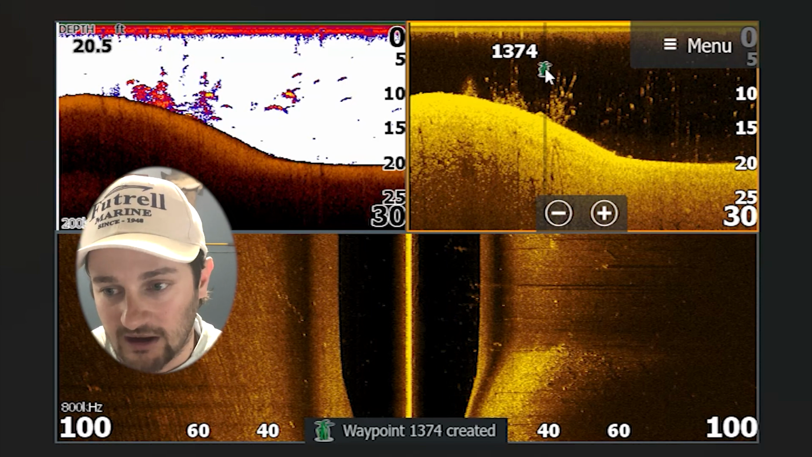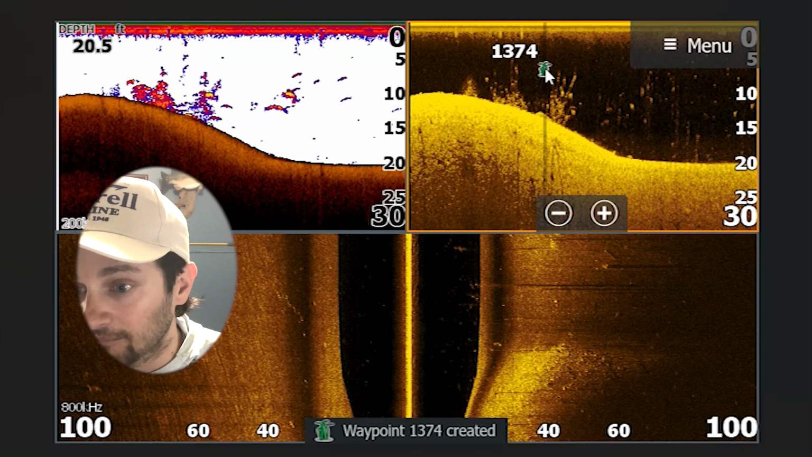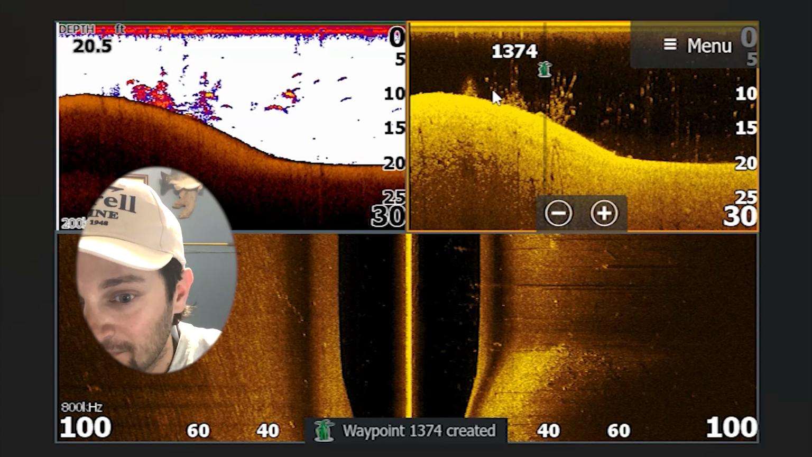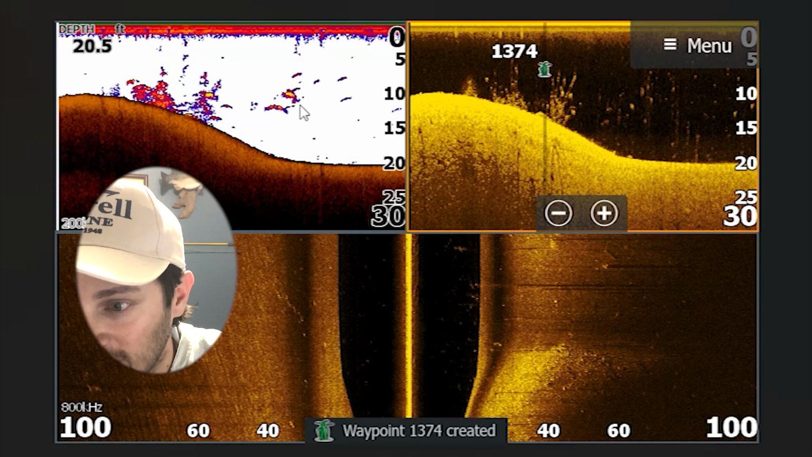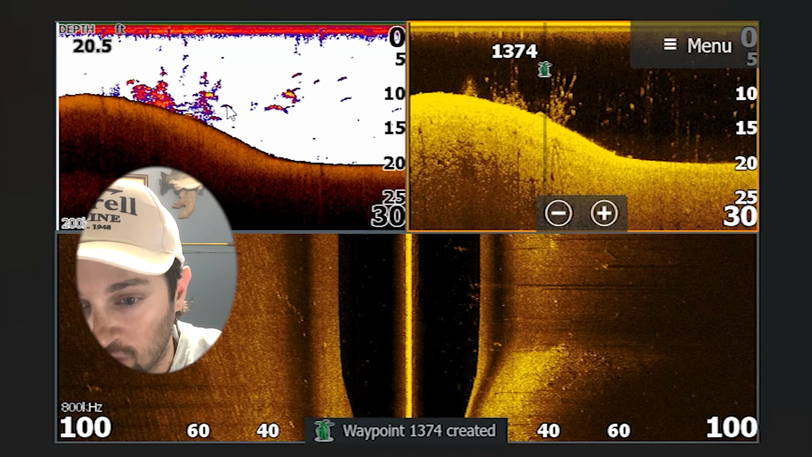Now, you see I put a little dot there on this brush pile. I know what lake this is. I'm not going to share it. But do you see this dot here? You're seeing these potential fish swimming away on the 2D. But you see there's a dot there. That's a thick one, okay? And then these arches right here showing potential good fish.